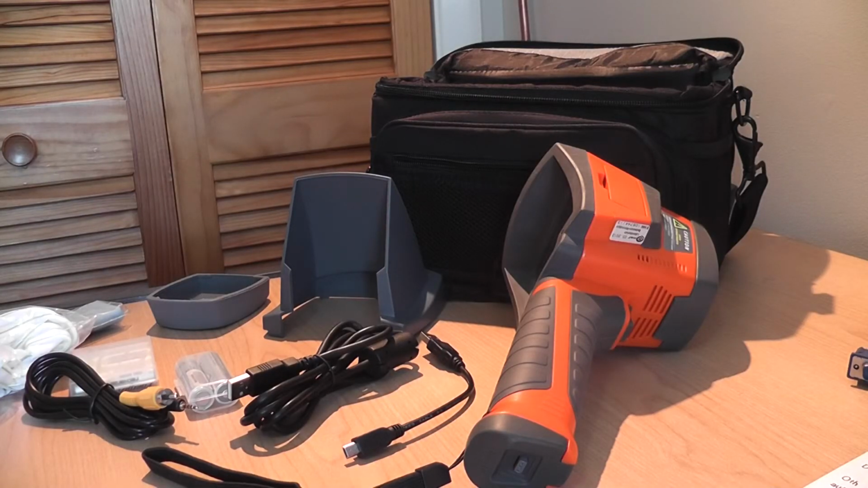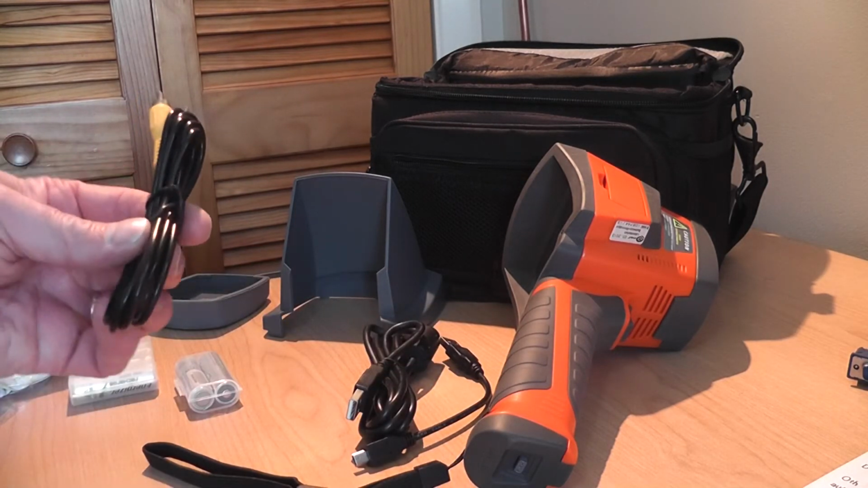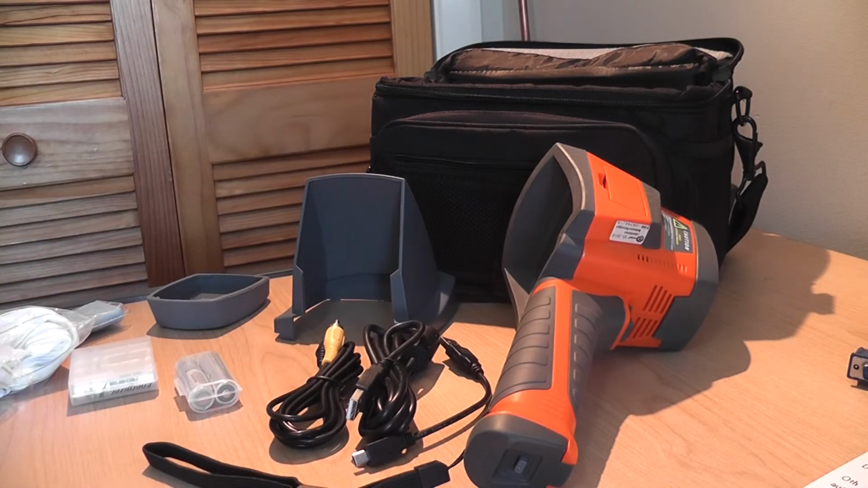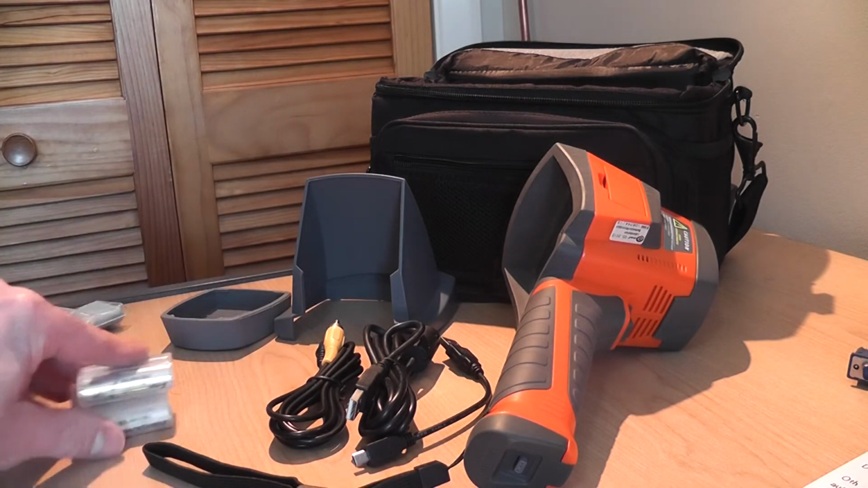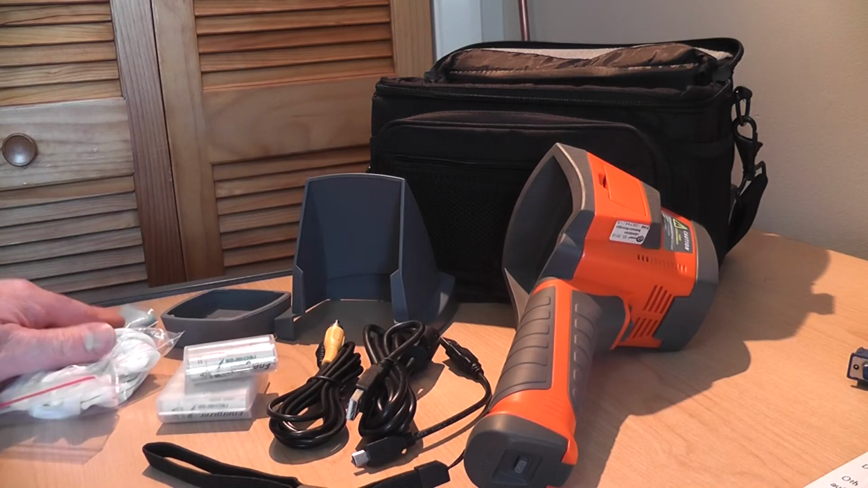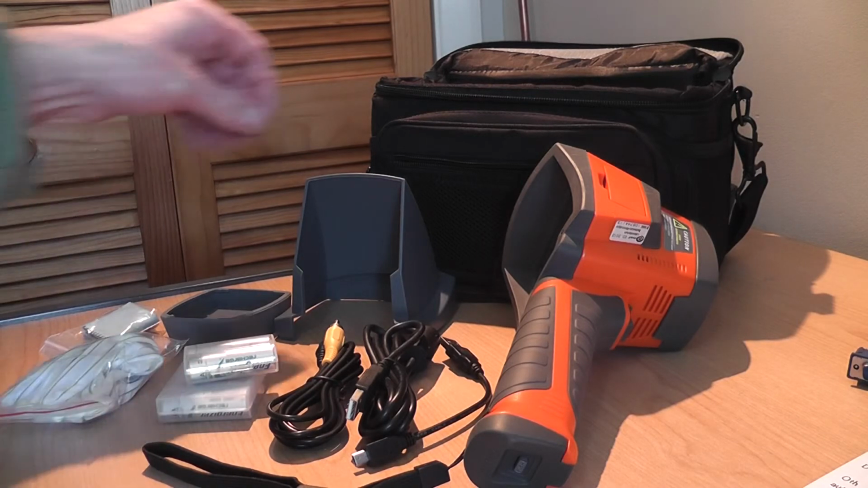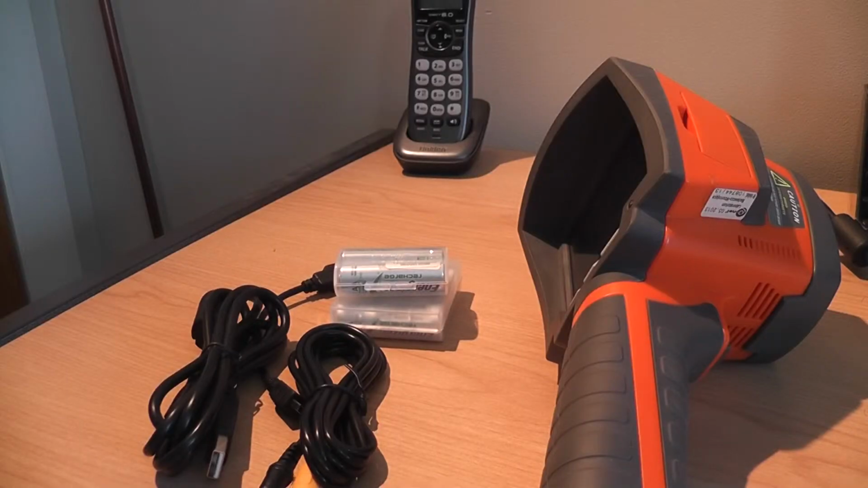Included in the standard package is of course the KT160, USB cable, video cable, a shade or hood for viewing the LCD in bright light, a lens cover, spare set of batteries and battery holder, and some cleaning cloths. In addition, there's a charger and a carry case. Accessories available include a tripod mount and 2 zoom lenses.